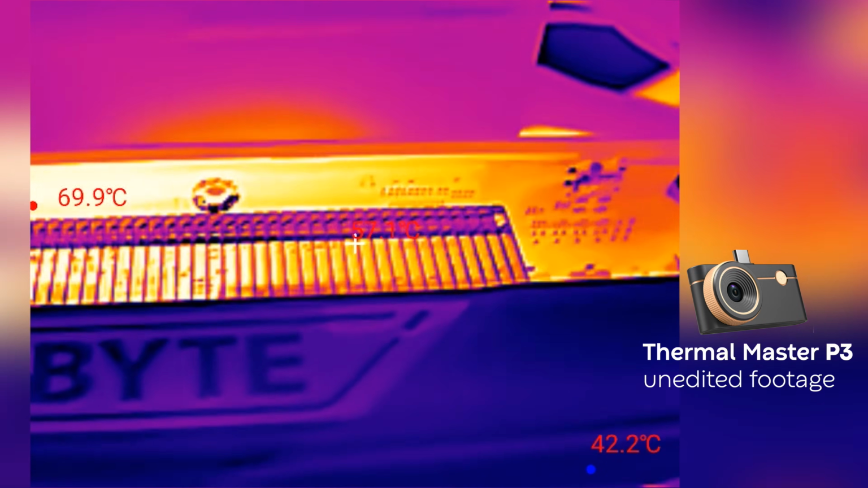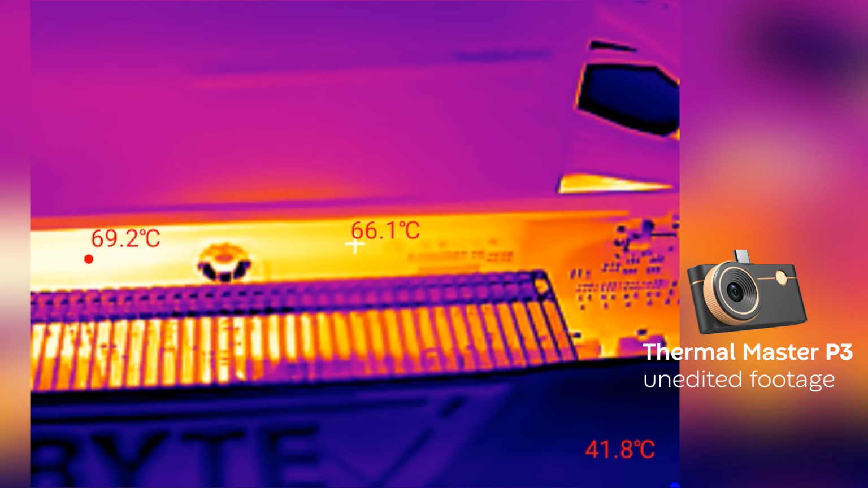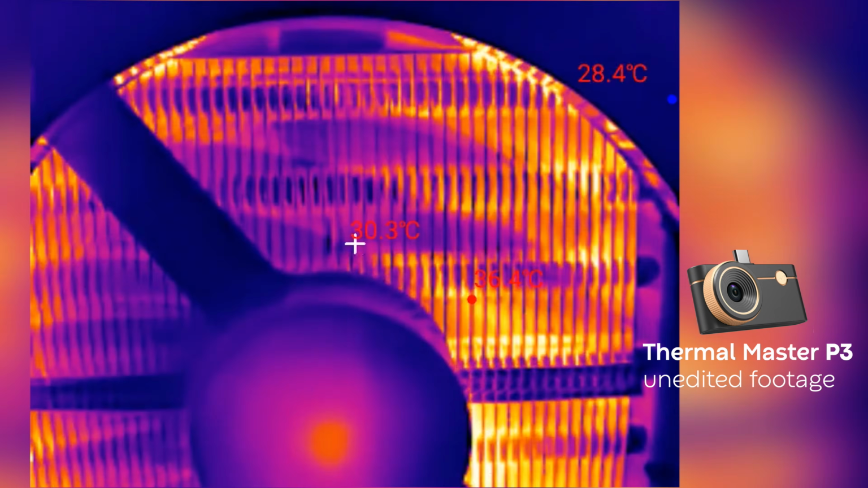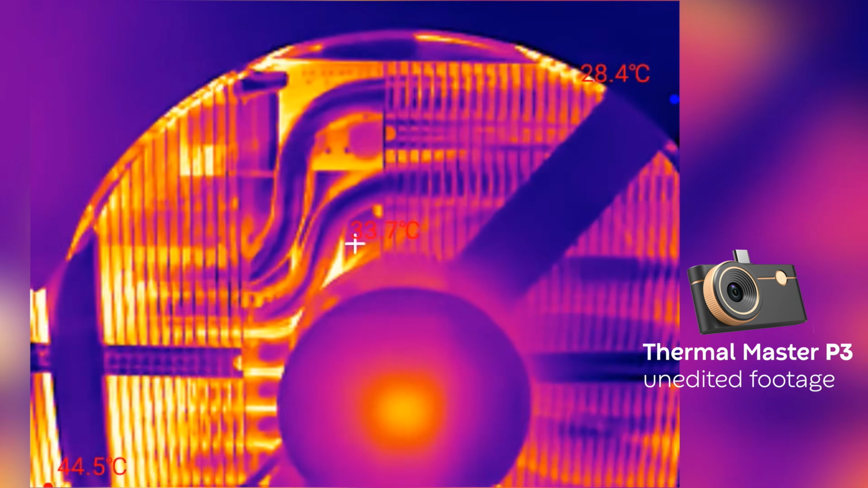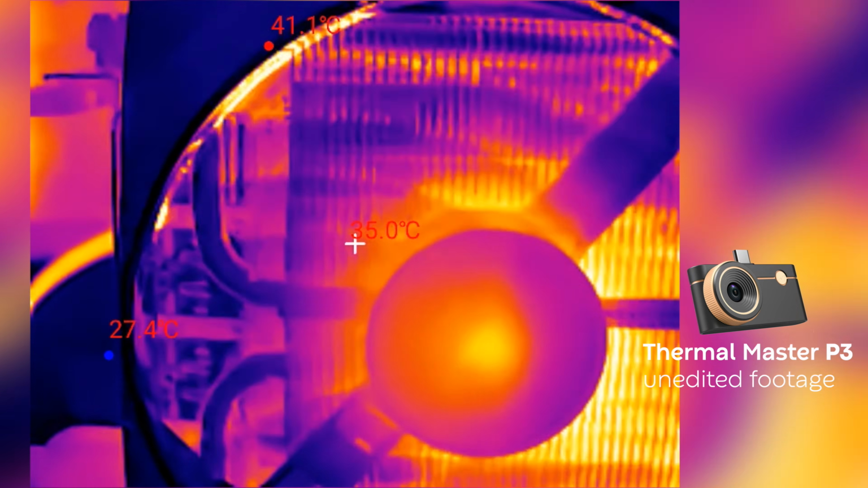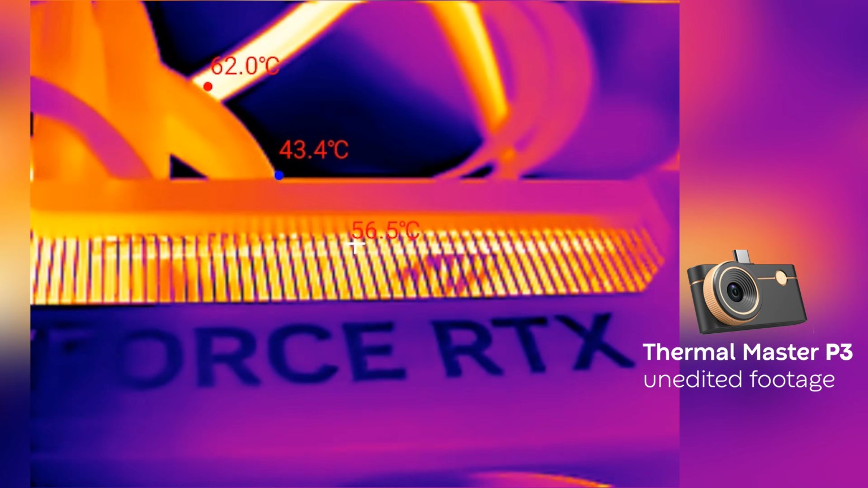A quick turn of the focus ring and suddenly individual hotspots became much easier to separate. Not because the sensor had magically improved, simply because I could finally focus exactly where I wanted. That tiny change ended up making a much bigger difference than I ever expected. Let's quickly see what you actually get.